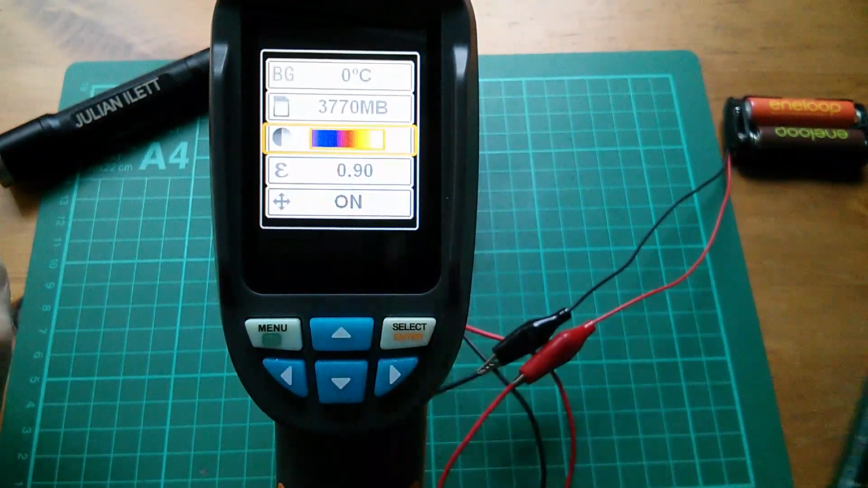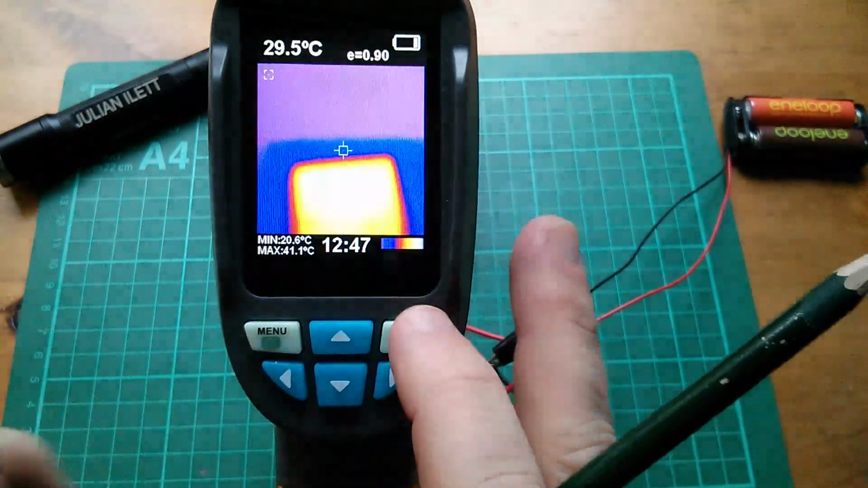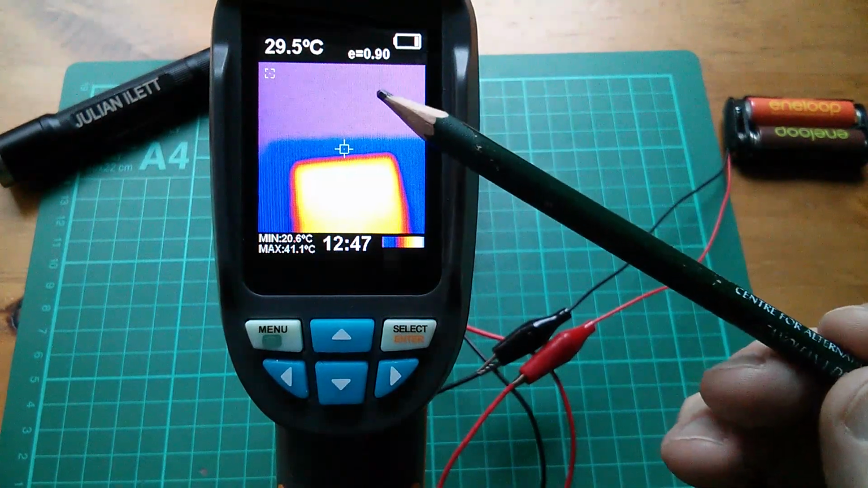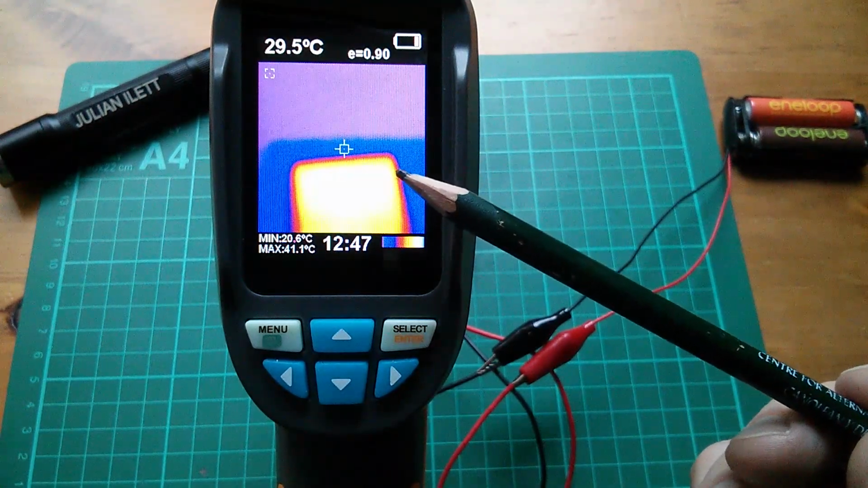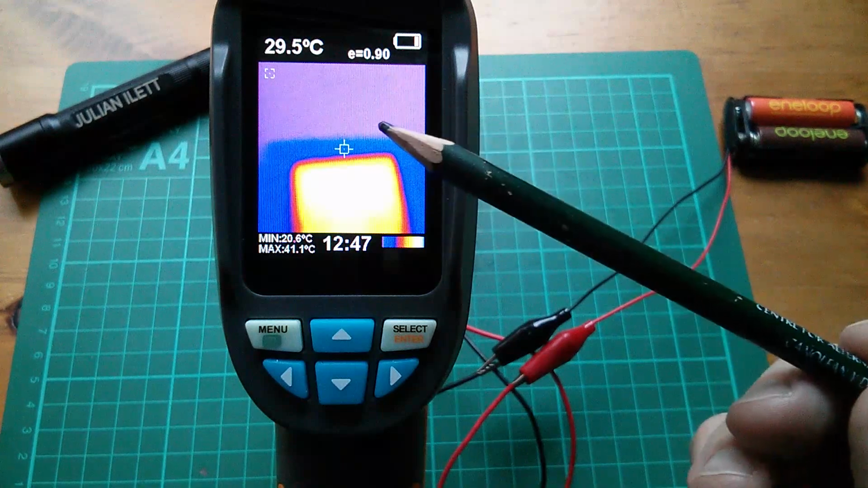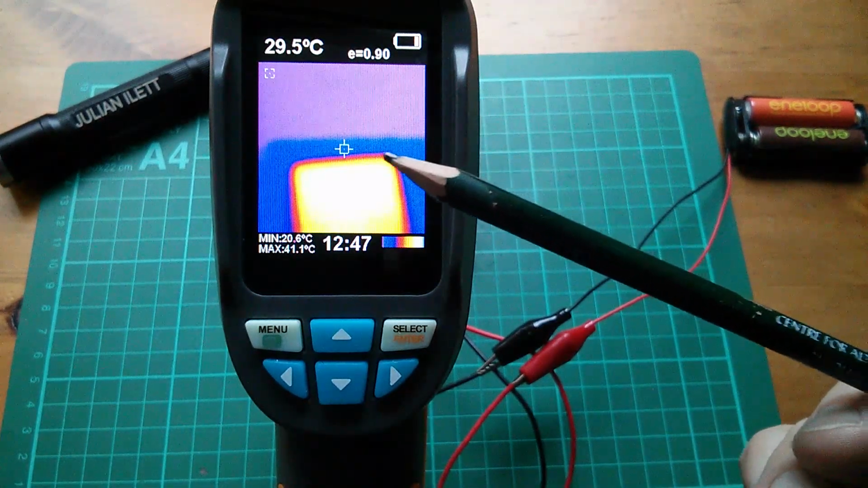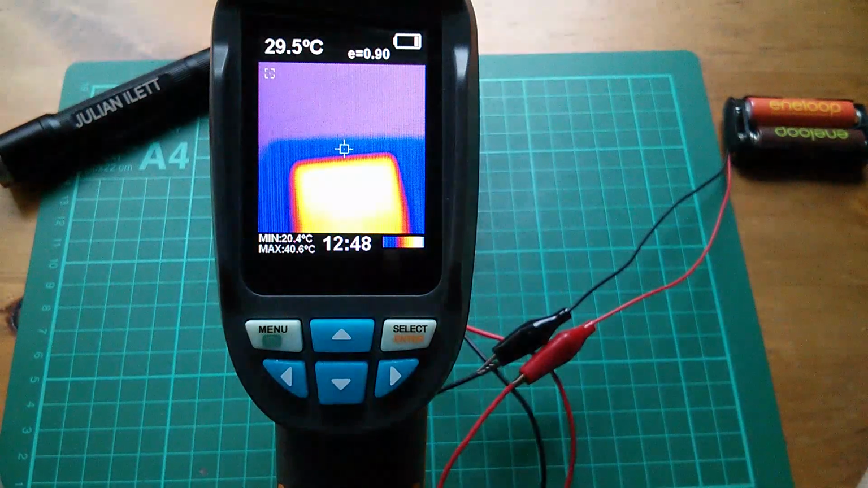Why would you go purple, blue, purple? Well, let's select that and see what it looks like. And yeah, it kind of does go purple, blue, and then a different shade of purple. Maybe these are two different purples, but that's just confusing. No, I don't like that one at all.